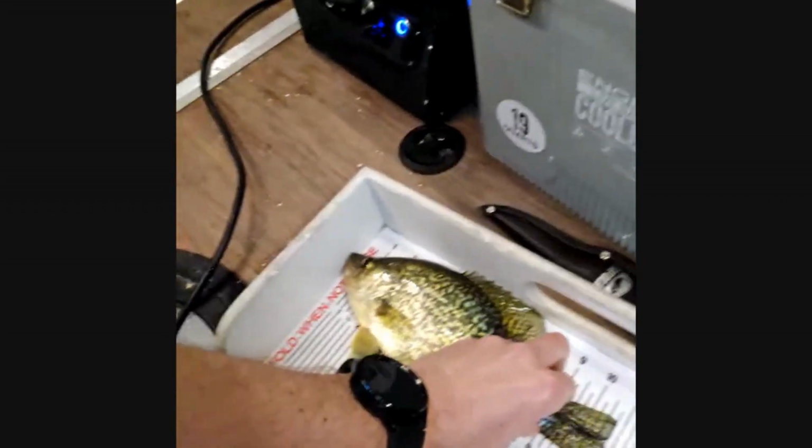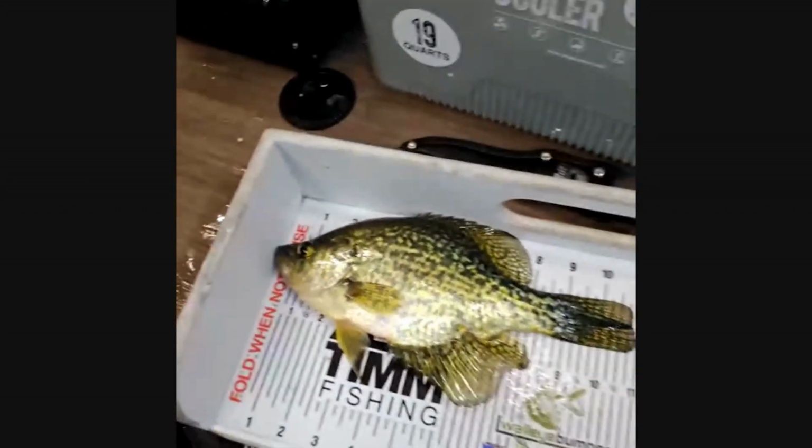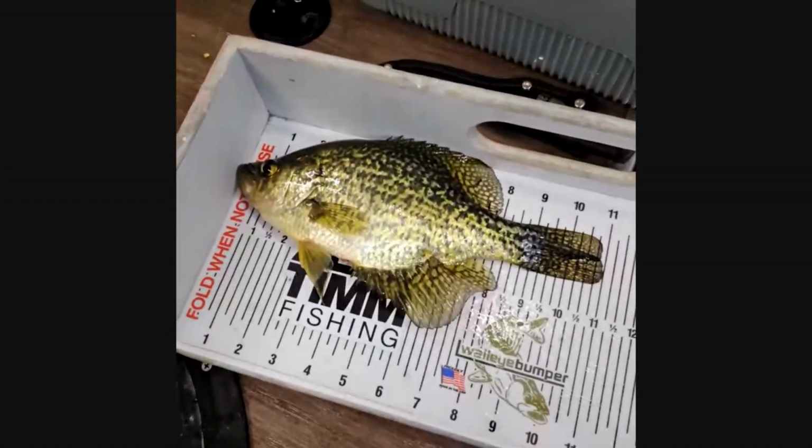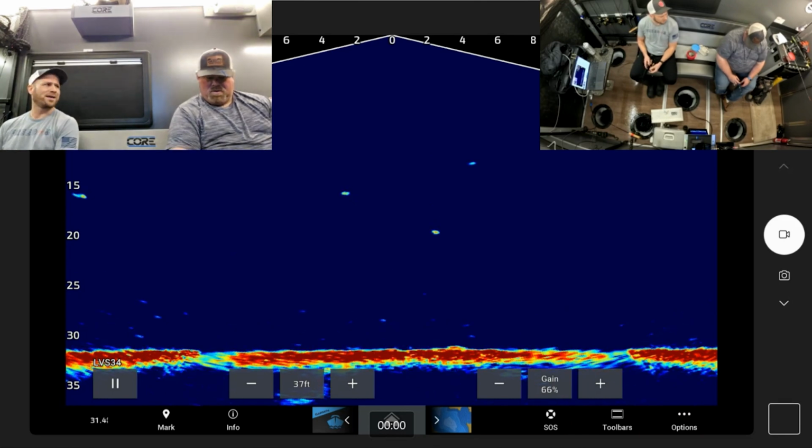All right, here's the one that I caught. We can see with the mouth closed, tail pinched, just touching 11 inches. That's a fish donkey fish. I don't know if it's true, but I heard that.